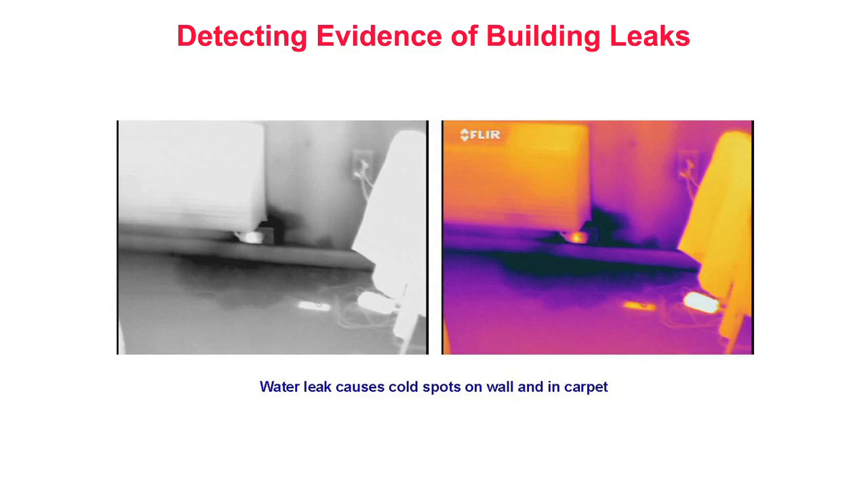Detecting evidence of building leaks. In these thermal images, we see a portion of the exterior wall and floor of a newly constructed building. This inspection was performed from the interior of the building. Both images depict the exterior wall and floor of a heated commercial building being imaged from the interior. At the time of the inspection, the interior of the building was warm and outdoor air temperatures were cool. To eliminate errors caused by solar loading, this infrared inspection was performed from the building's interior during evening hours.